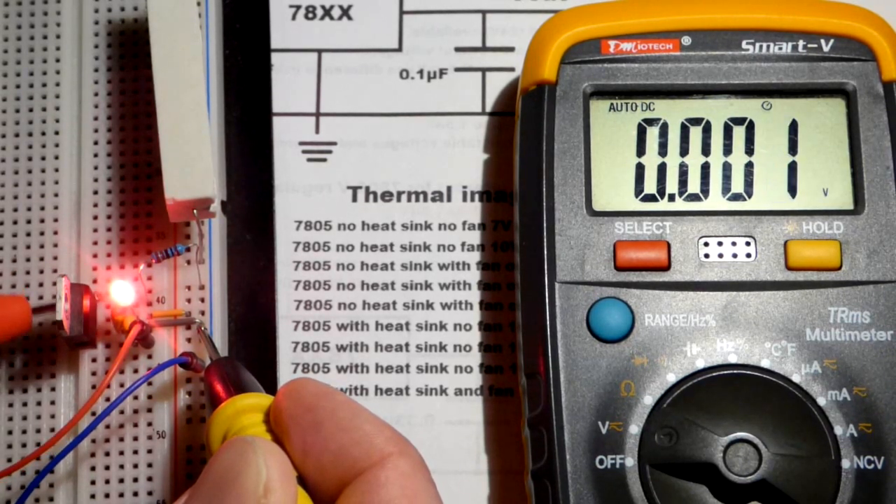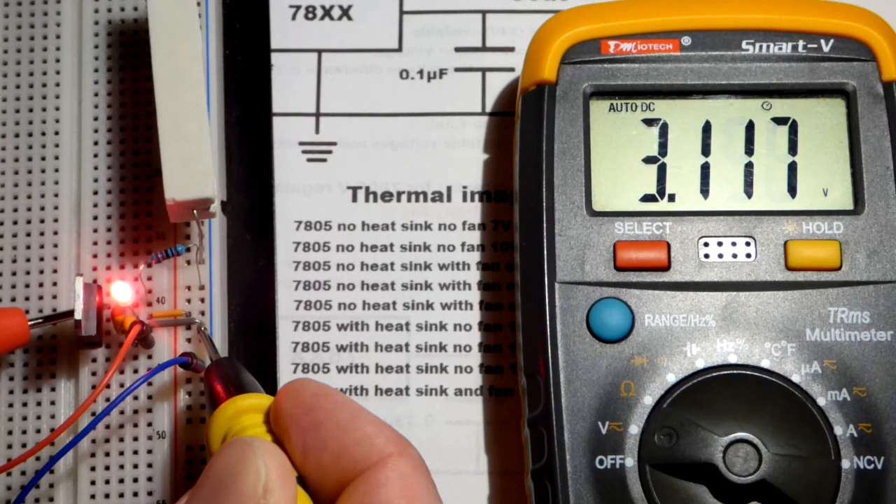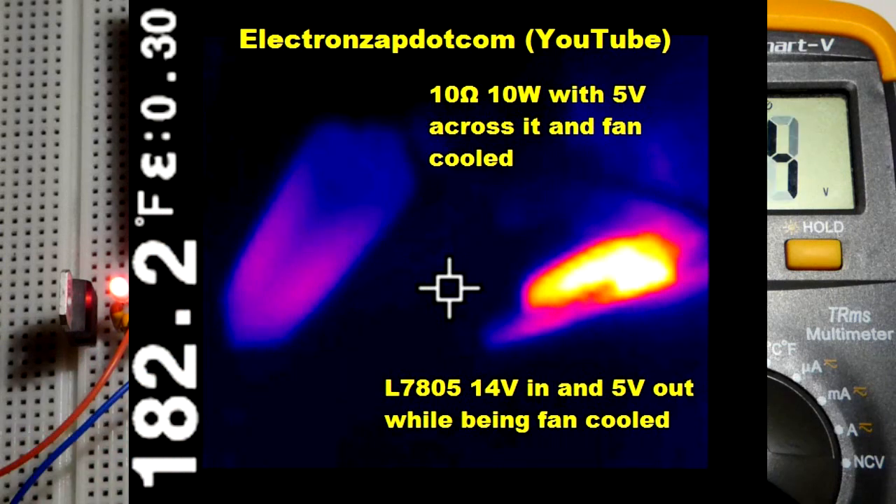But I turned the fan off. We should see the voltage dropping like that. And so the fan works really great. And so obviously that must be why you see so many fans with electronic components.